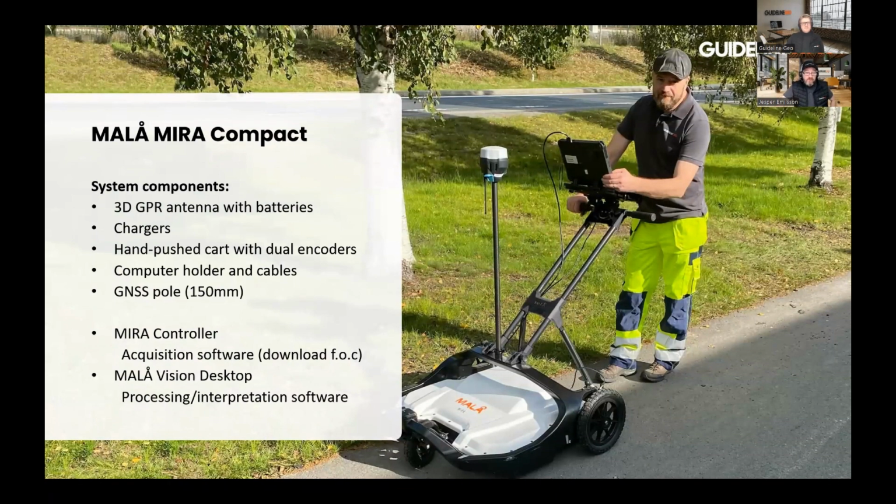There are a few components. The system components consist of the antenna itself with the batteries, chargers, of course, the hand-pushed cart with the dual encoders, the computer holder and cables, and also a GNSS pole, 150 millimeters. Apart from that, there is the software, the MIRA Controller. You can download it free of charge from our homepage, and also MALÅ Vision Desktop for processing and interpretation.